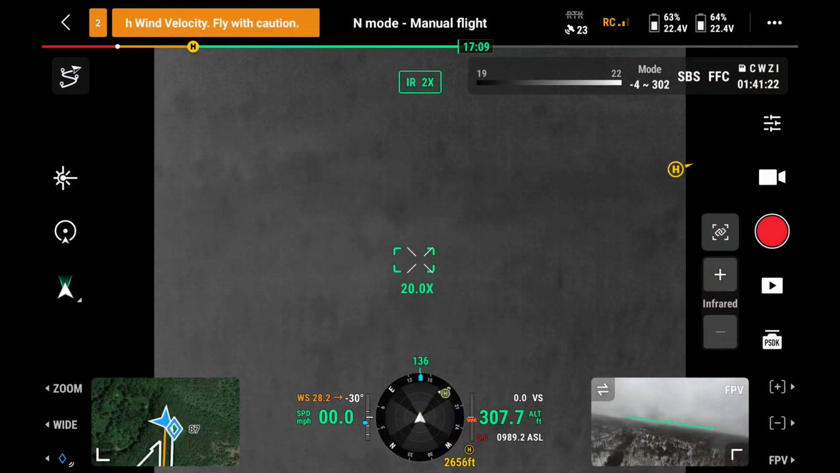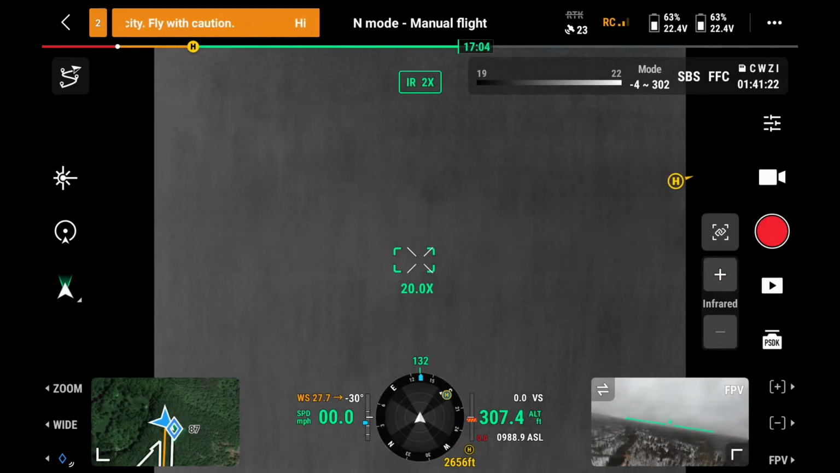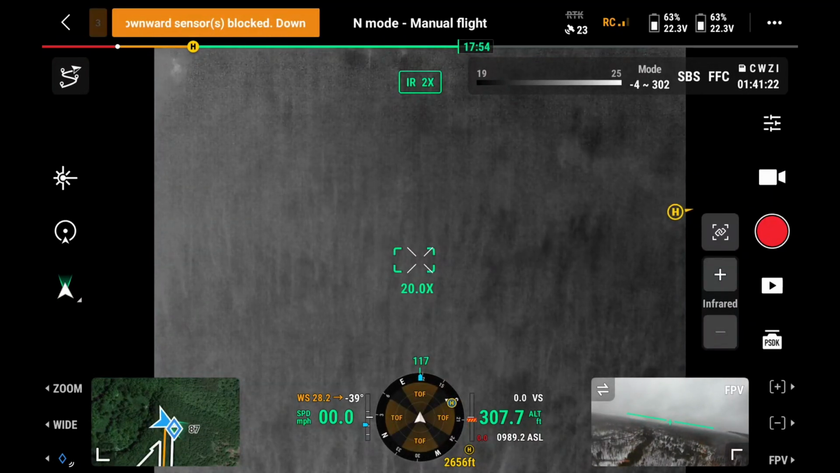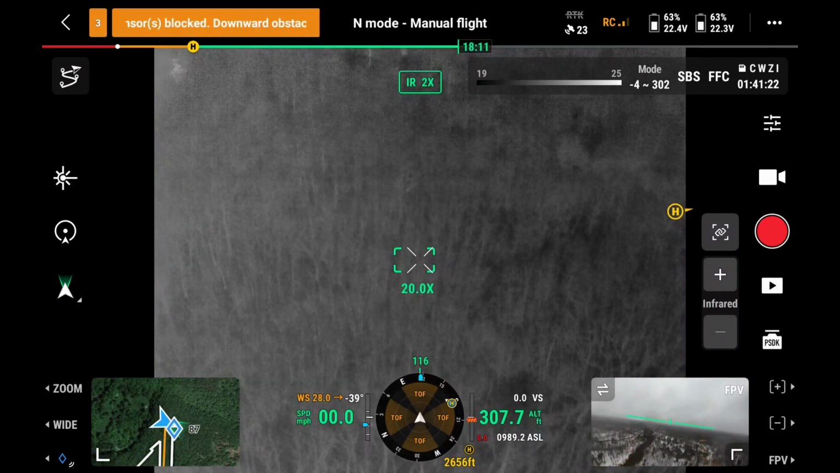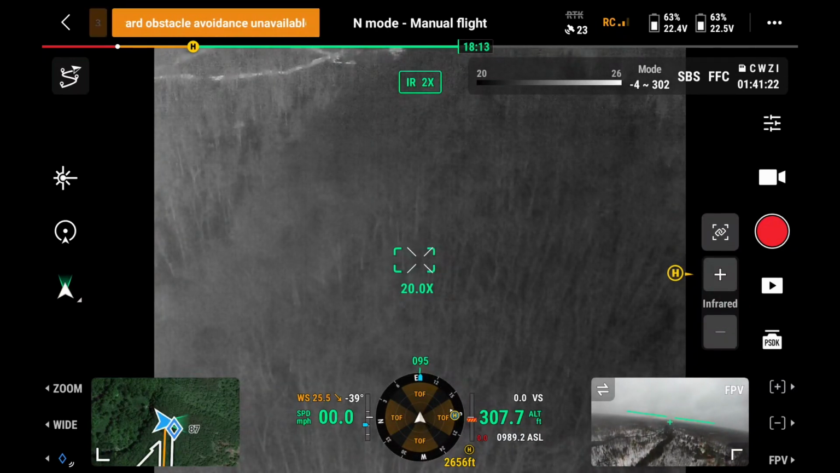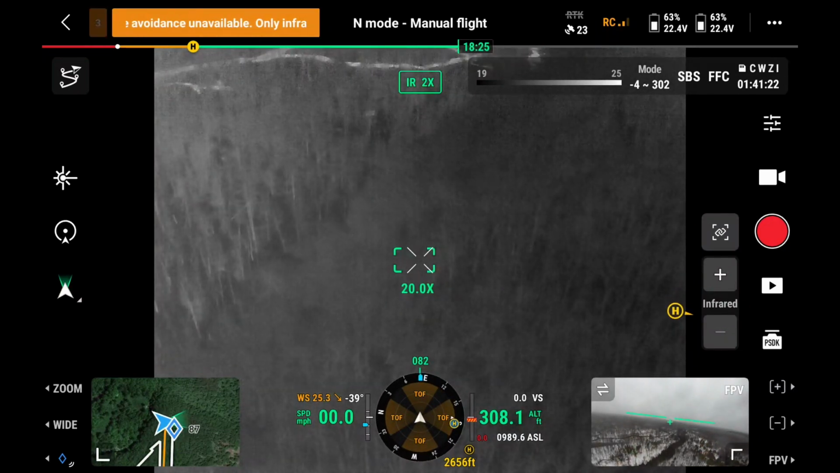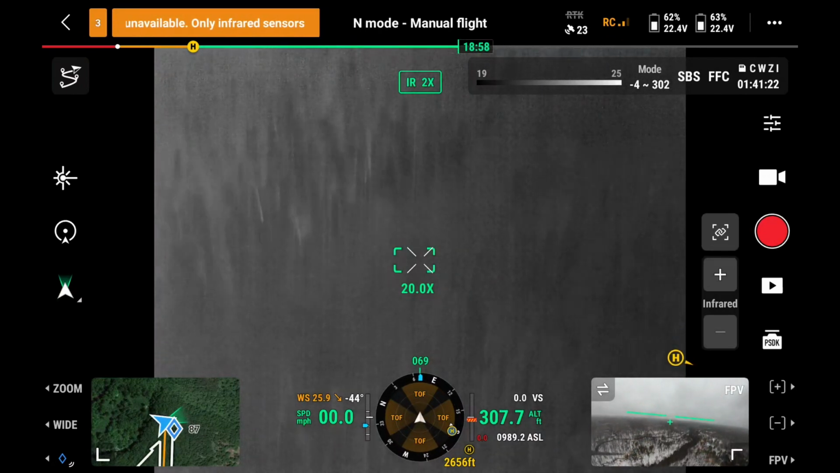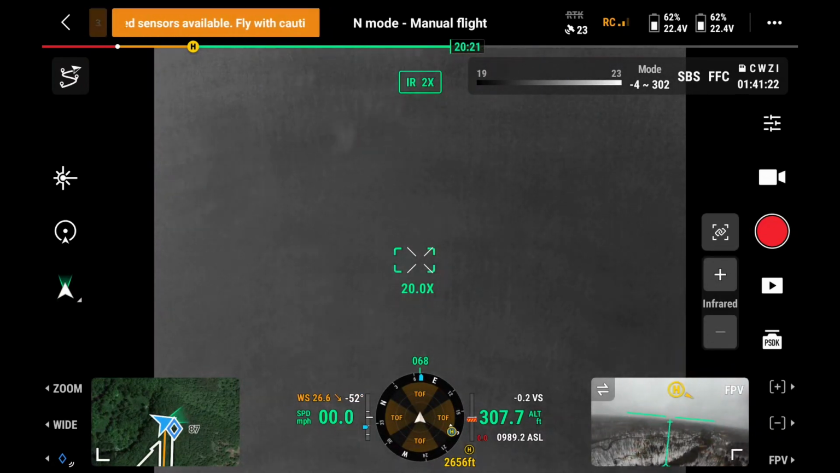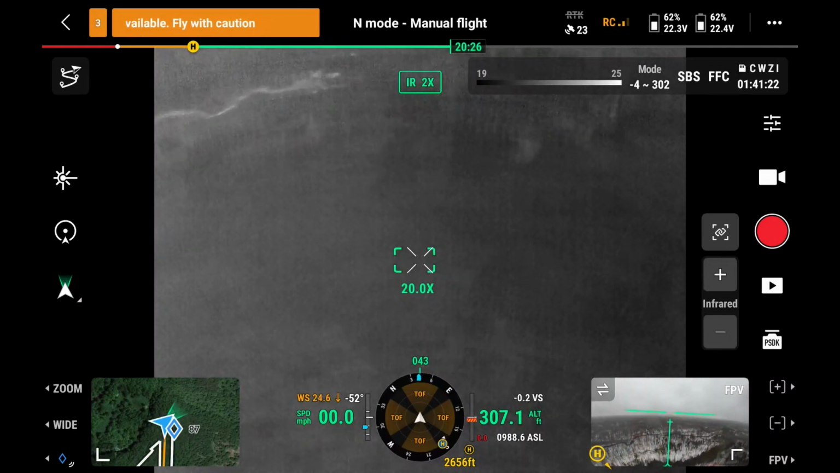It's weird nothing's lighting up now. There was all kinds of stuff lighting up earlier. Makes me wonder if we got a bunch of water on the sensor or something. East, right? Yeah, that is weird.